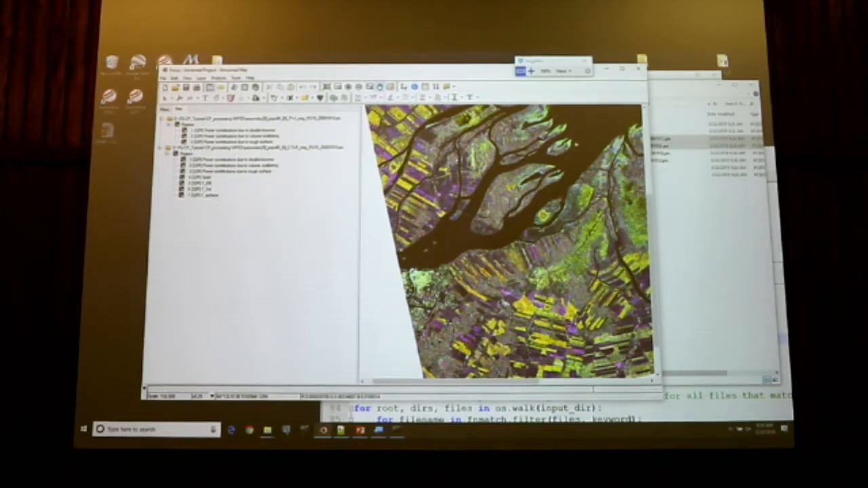And I will just quickly do the same for the other files. So this is the same decomposition now, but applied to the pi/4 mode.